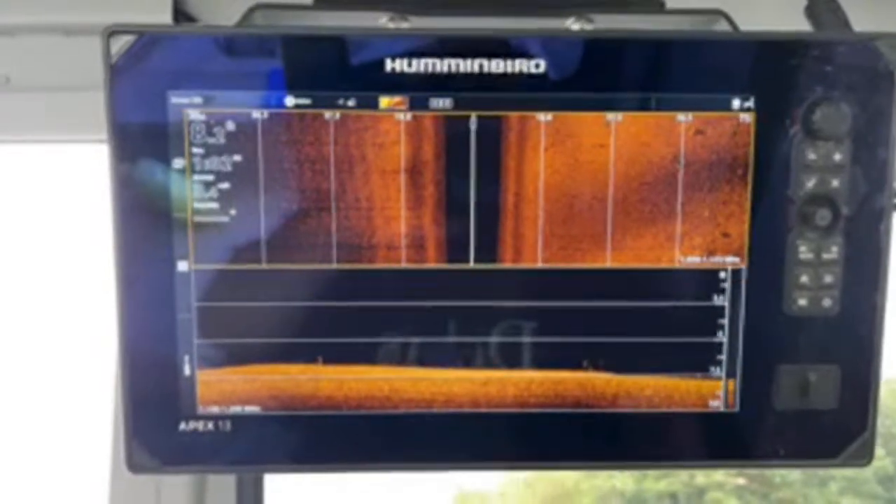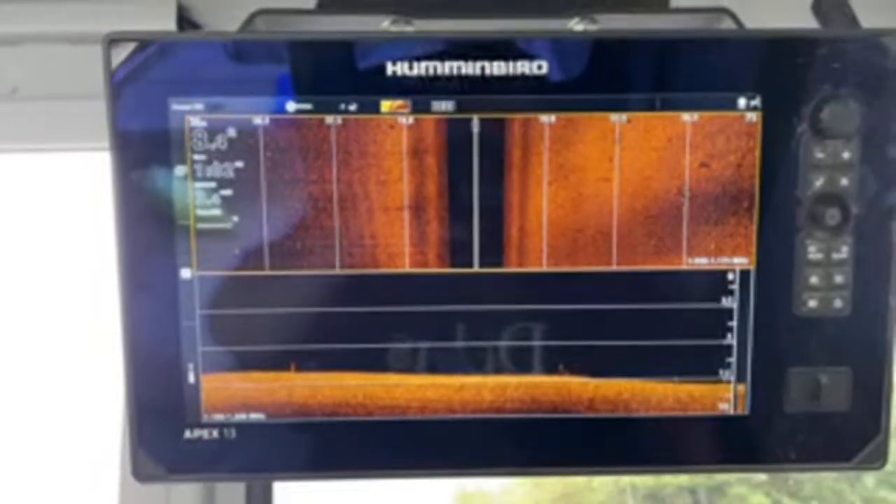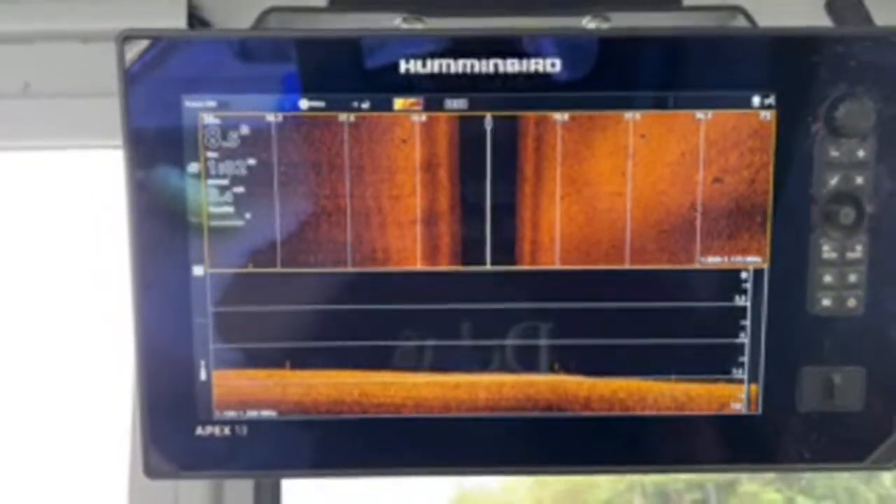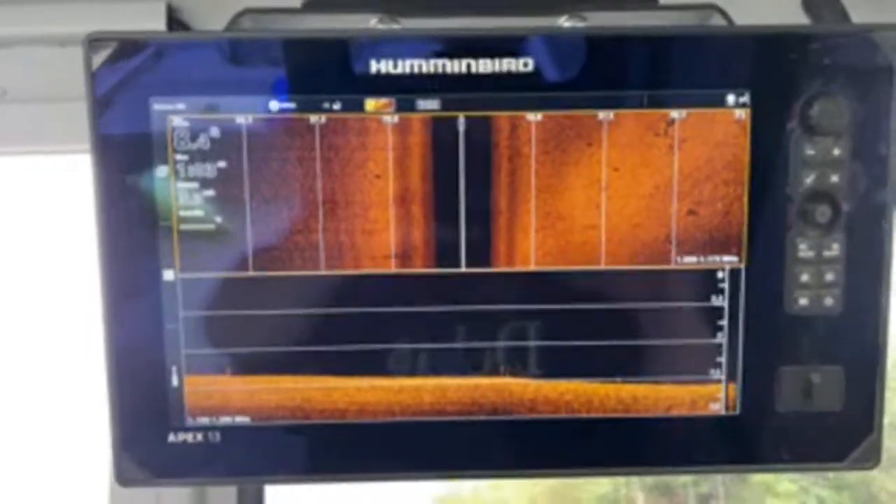So basically, just going down to Tennessee and then working on the John case, and then from there we're going to figure it out. We'll have it figured out beforehand. Well, yeah. The bottom is very clean on this lake.